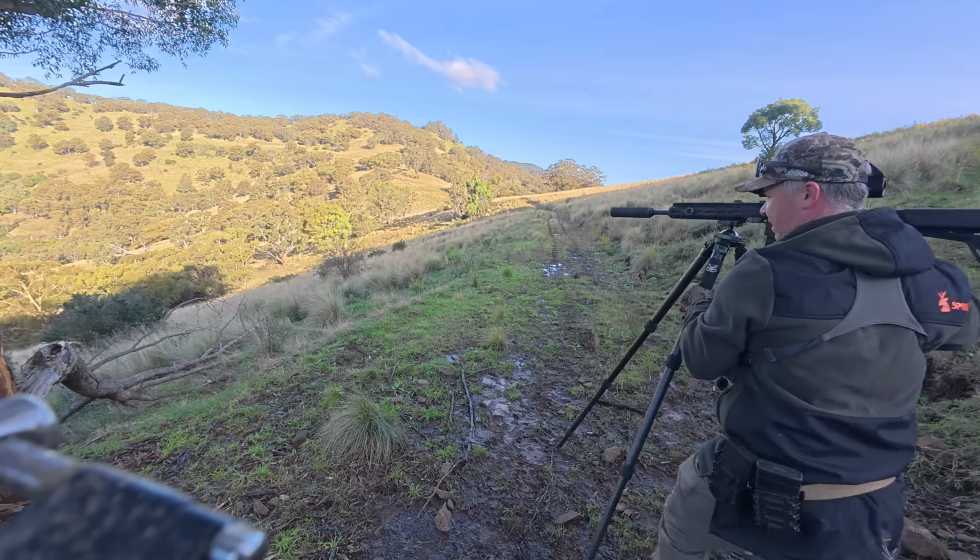Talk about a flying start. I'm mucking around doing a video intro for you guys. I've just looked down the slope and there's not a bad looking mountain boar down there. I better get the camera off that tripod and a rifle on it. Have at it.